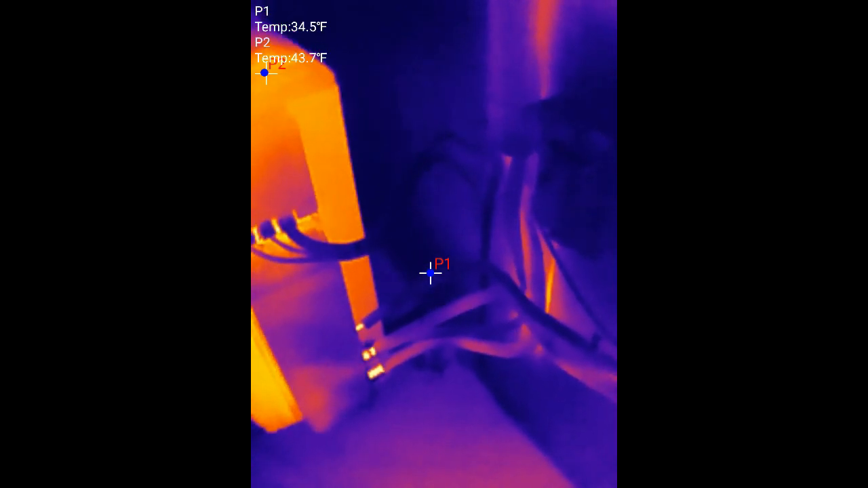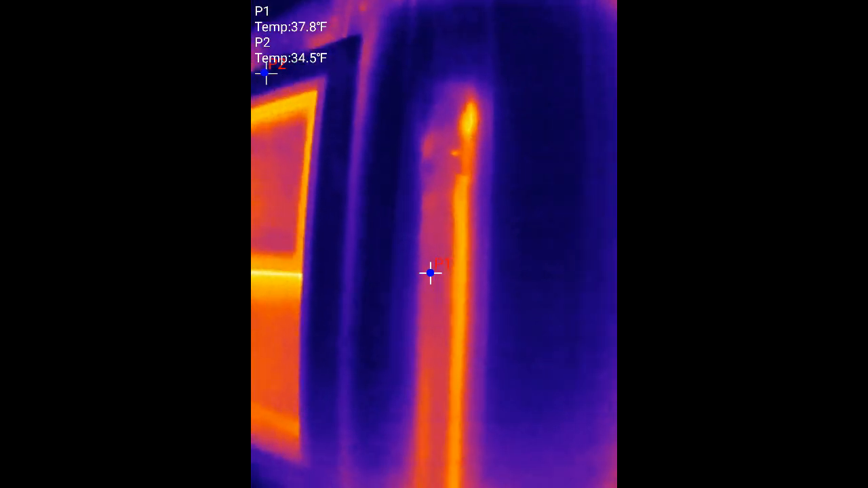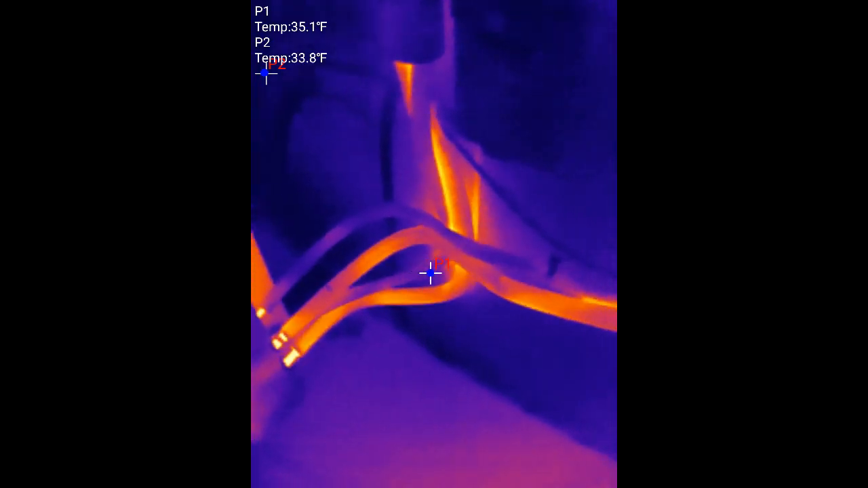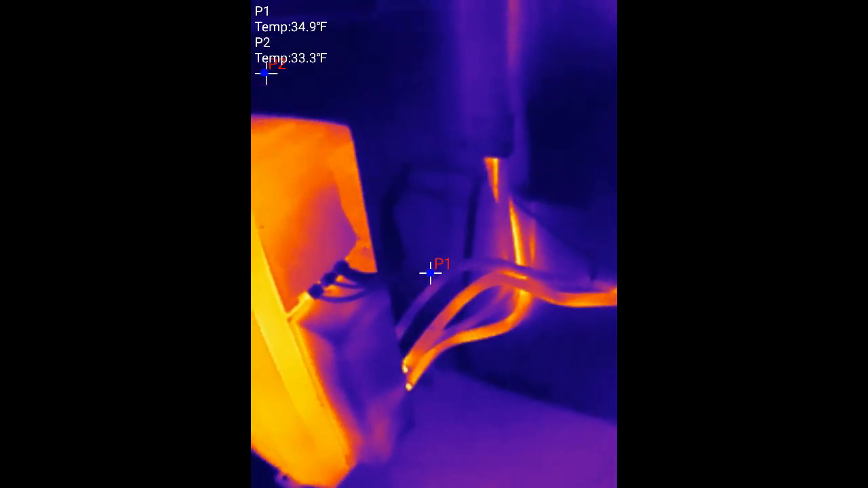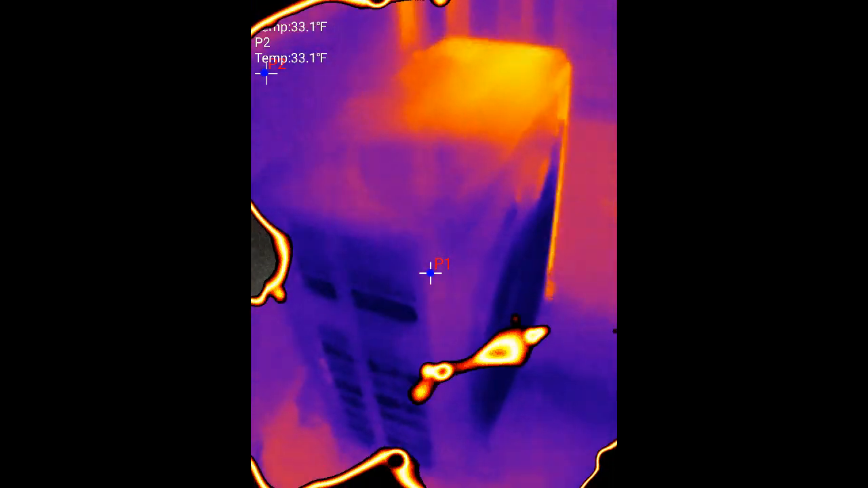Yeah, there we go. Heat flowing again. You can see the hot side coming out. And we'll see the cold return coming back from the line right up shortly as that loop runs. There it goes. Pretty cool, huh? Anyway, that's a thermal view of a heat pump.